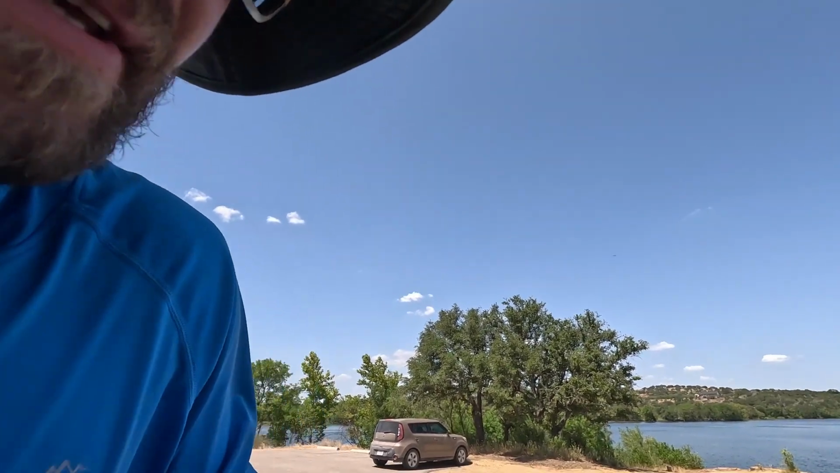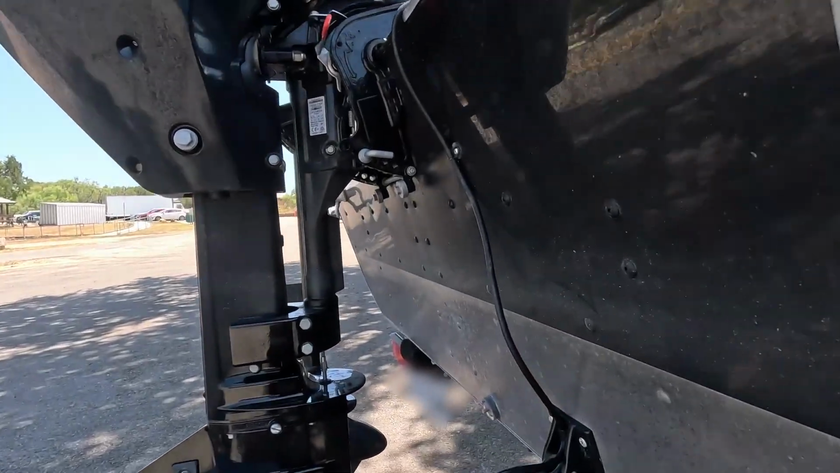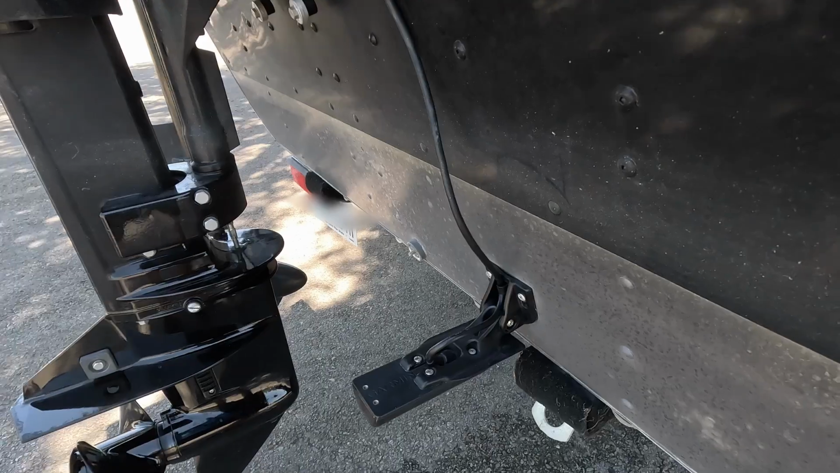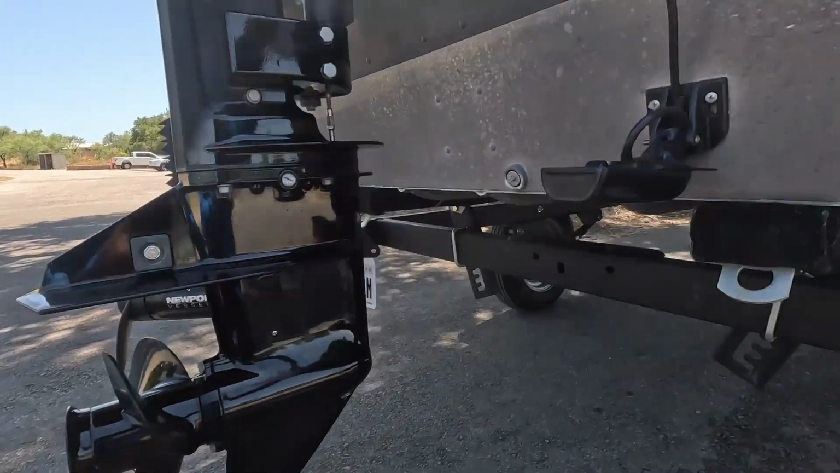Now I'm going to go ahead and get into some common pitfalls that beginners make when they install their fish finder. And the number one issue that I see is the transducer installation. So the transducer, there's a couple different ways to mount the transducer. You can mount them on the transom, and some of the kits actually come with a motor mounting bracket that goes underneath the motor.